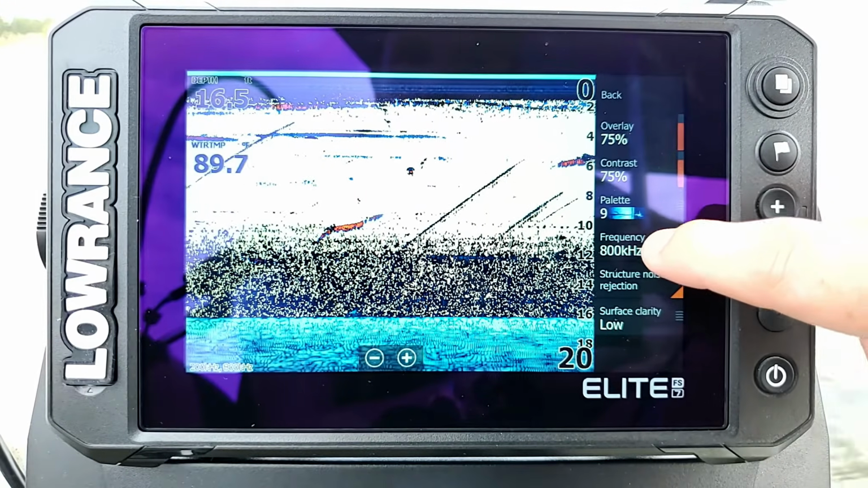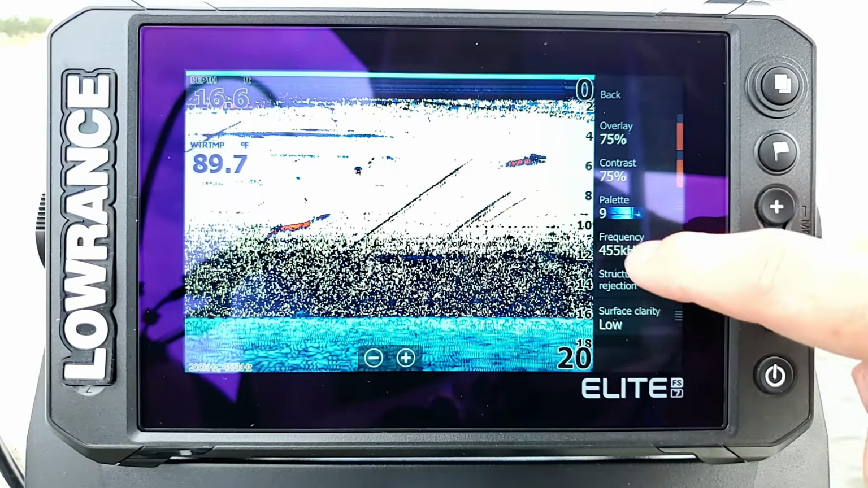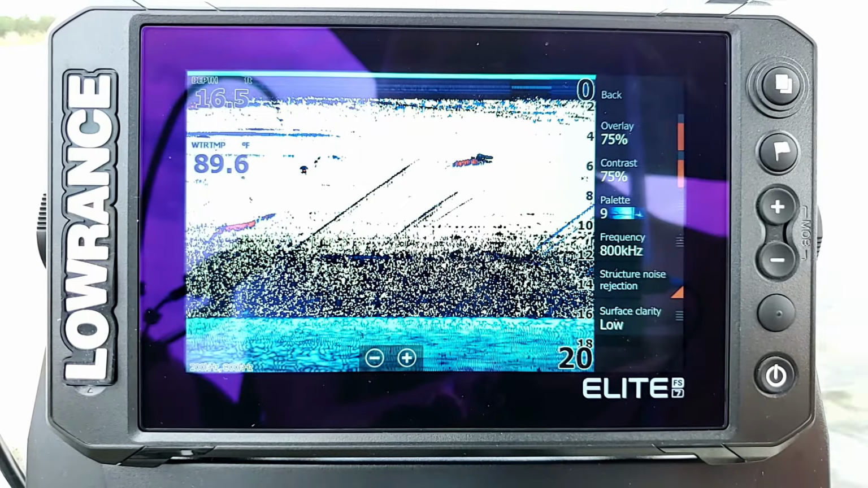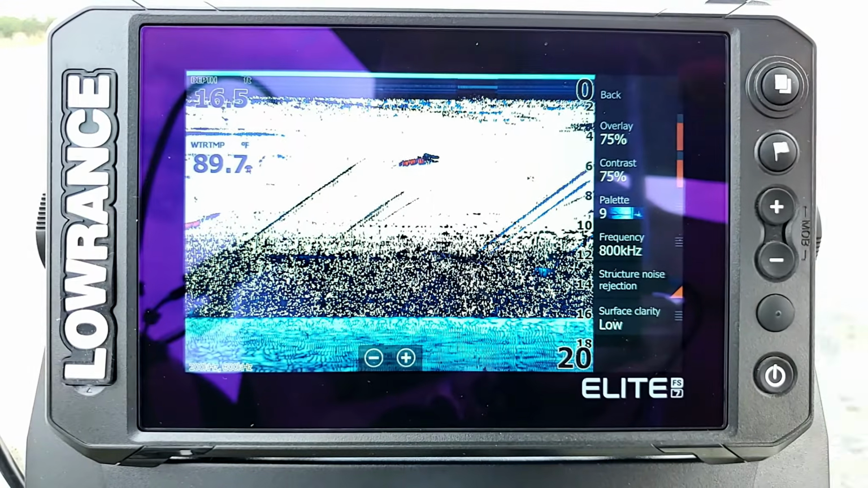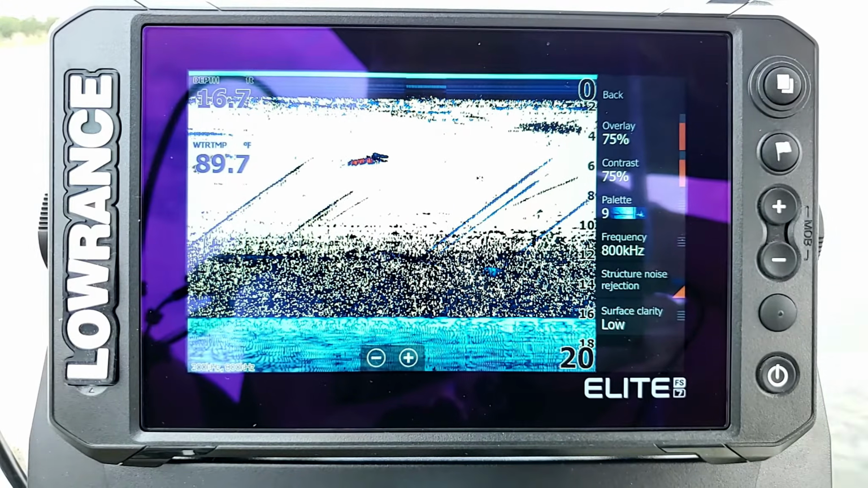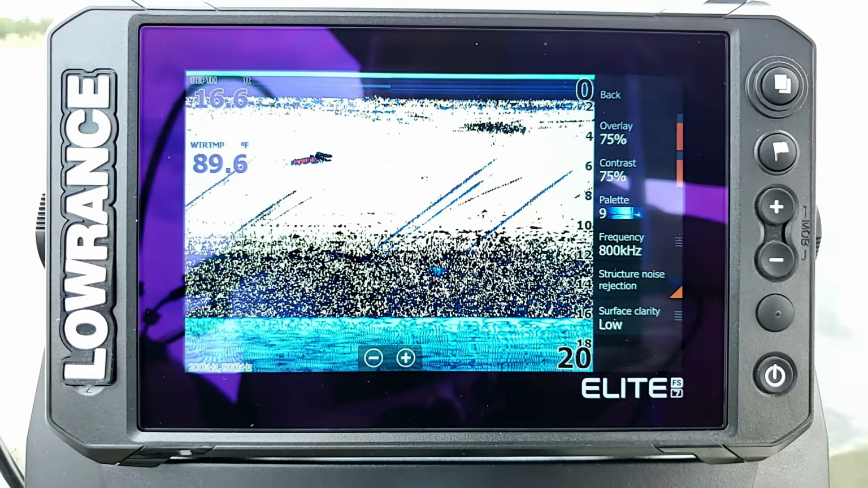And then you also have our frequency, where we can select between 800 kilohertz or 455. I'll go over the frequencies for down scan on my structure scan video a little bit better. For now, all you need to know is that the 800 kilohertz is a higher resolution image, and it's going to give you more structure, but it's a more narrowed focus, so it may not pick up as much information further out to the sides.